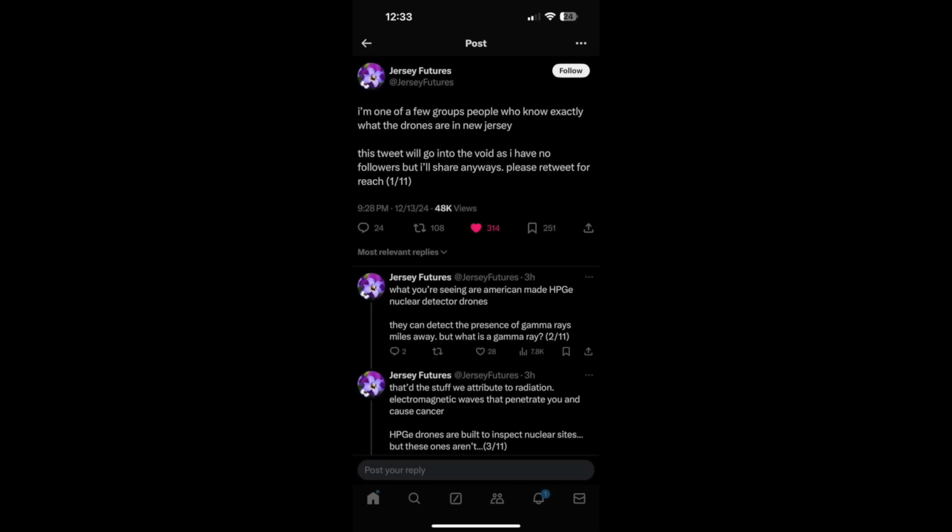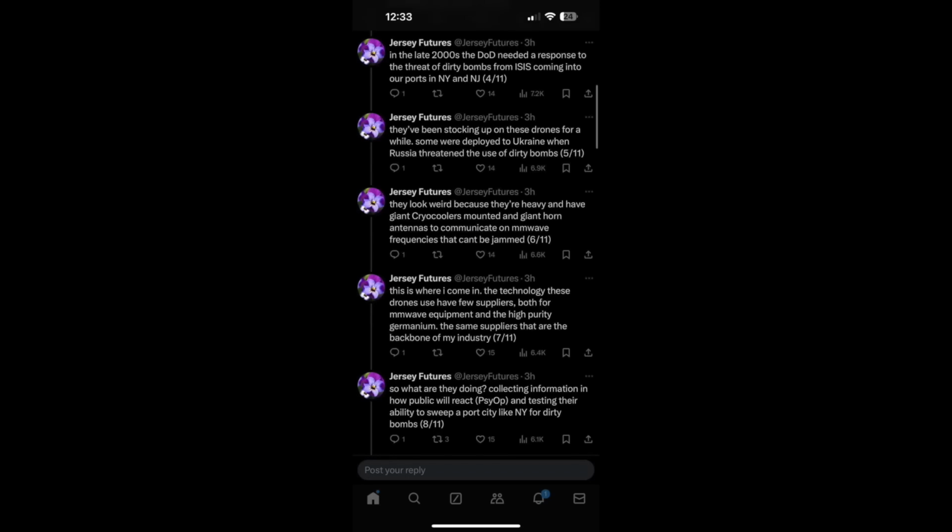HPGE drones are built to inspect clear sites, but these ones aren't. In the late 2000s, the DoD needed a response to the threat from ISIS coming into our ports in New York and New Jersey. They've been stocking up on these drones for a while. Some were deployed to Ukraine when Russia threatened the use of bombs. They look weird because they're heavy and have giant cryocoolers mounted and giant horn antennas to communicate on wave frequencies that can't be jammed. This is where I come in, both for wave equipment and the high purity germanium, the same suppliers that are the backbone of my industry.